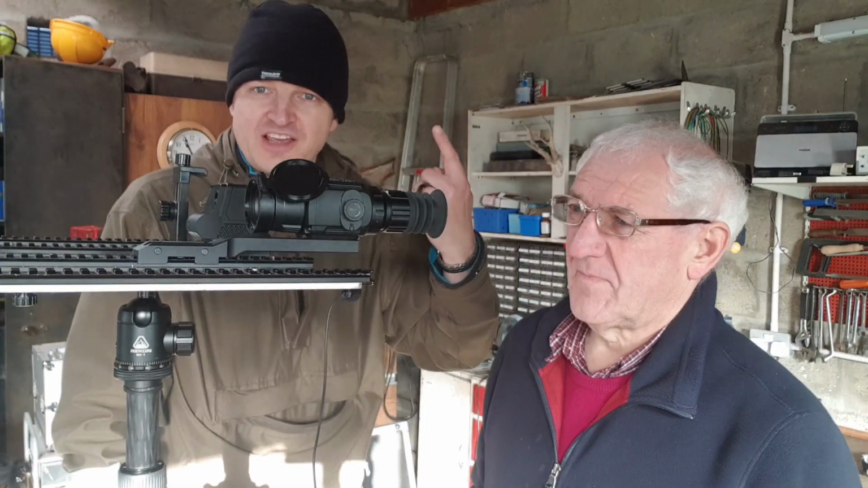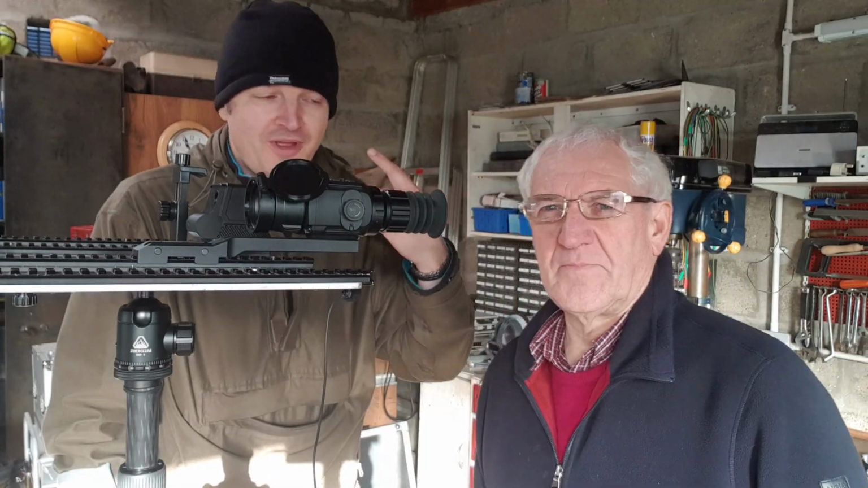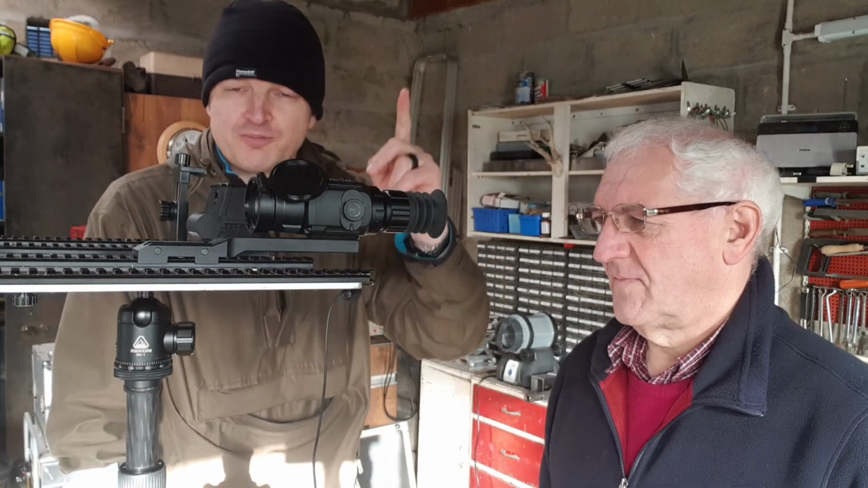Excuse the hat, but it's like 7 degrees at the moment, so I'm keeping my lugs warm. Bruce in the Brucey Bonus Man Cave.